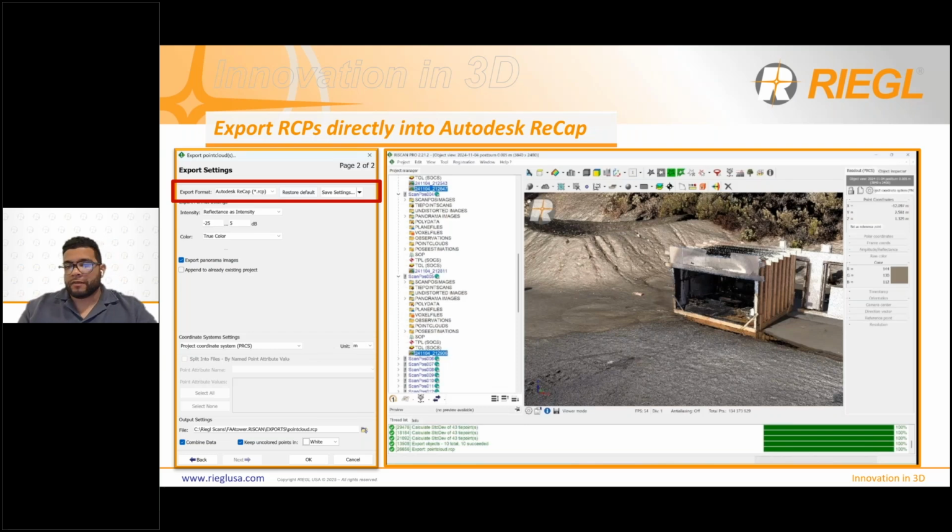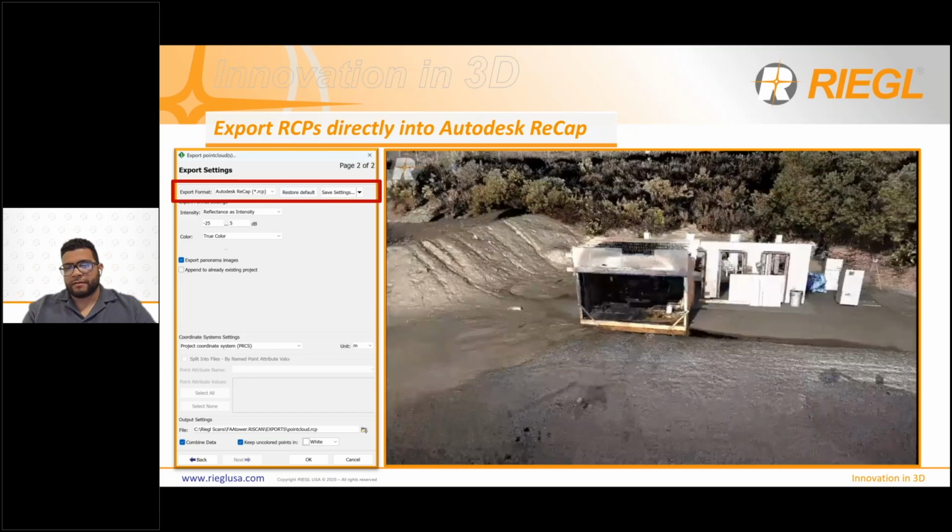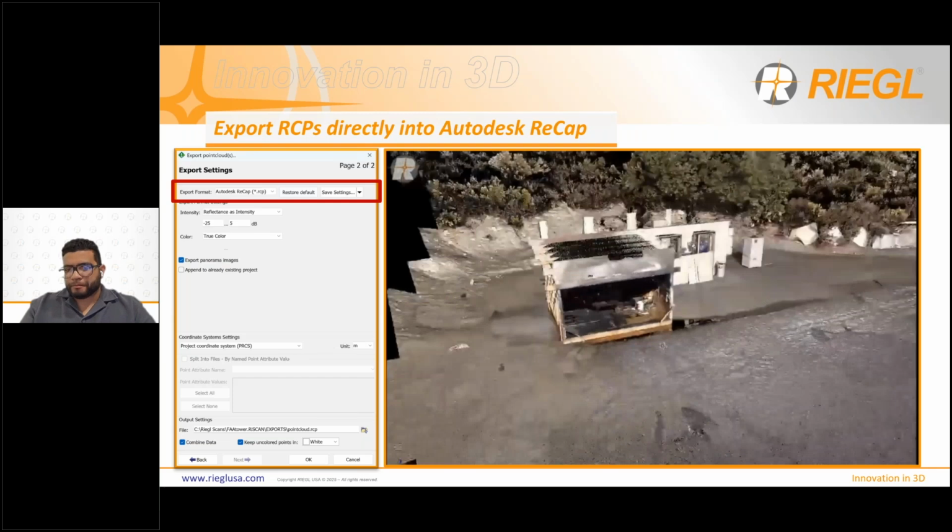This is going to create the .rcp file and a supporting folder with all of the data inside of it. You're not going to have to import anything into ReCap. You can simply double click on the link and it'll open. I've included a video of that so you can see the process. It's just like exporting any other data. By the way, this is a simulated fire in San Diego that I'm showing here.